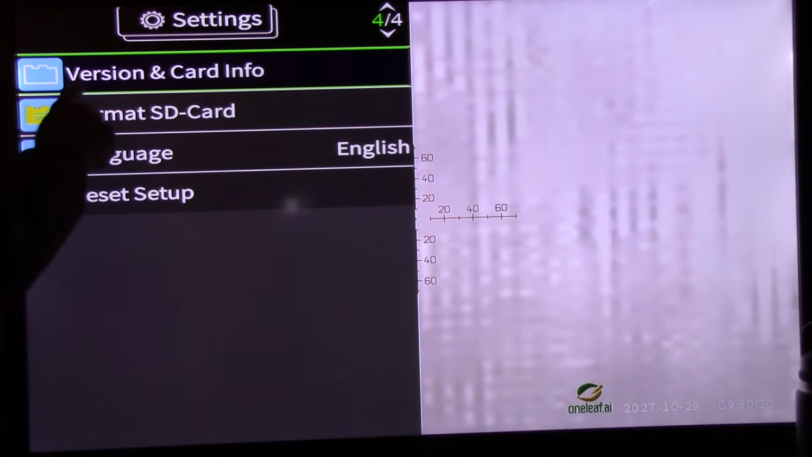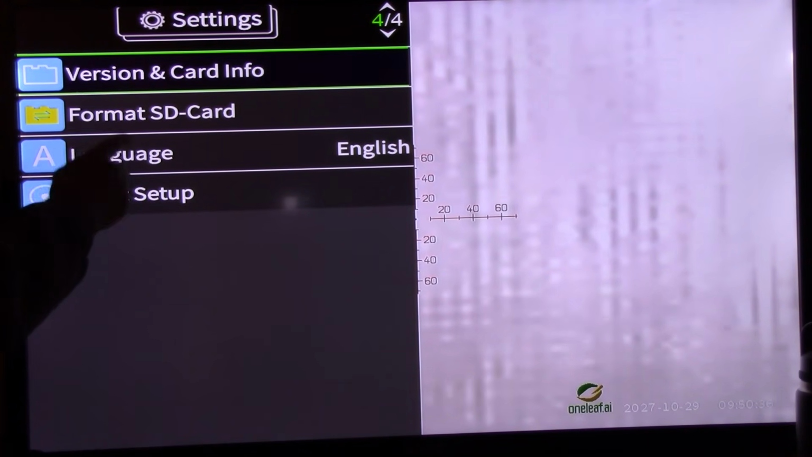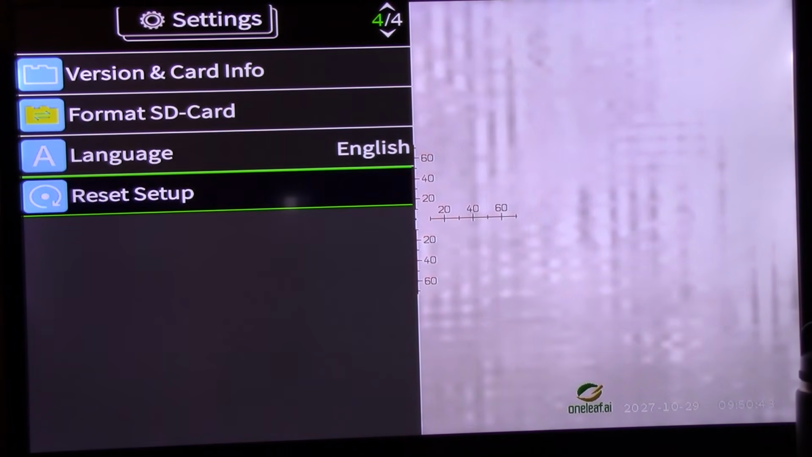Page 4 of 4, your version, what software is in it. They're always updating just like anything. Card info, format, language, reset setup. That's a pretty important one. That's why I wanted to go here.